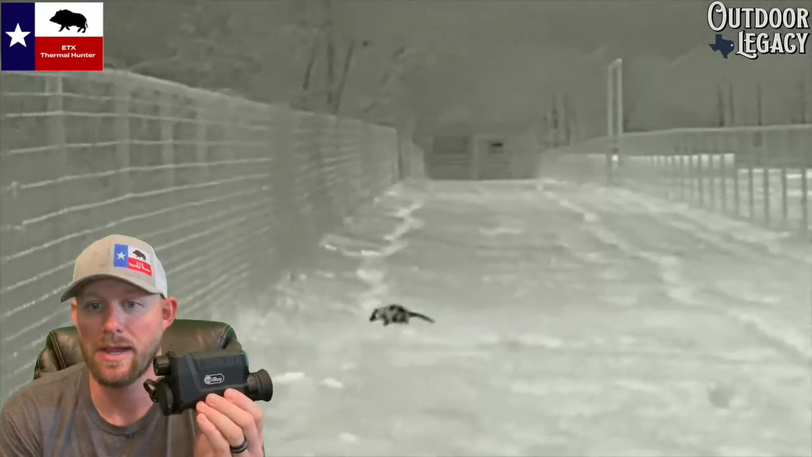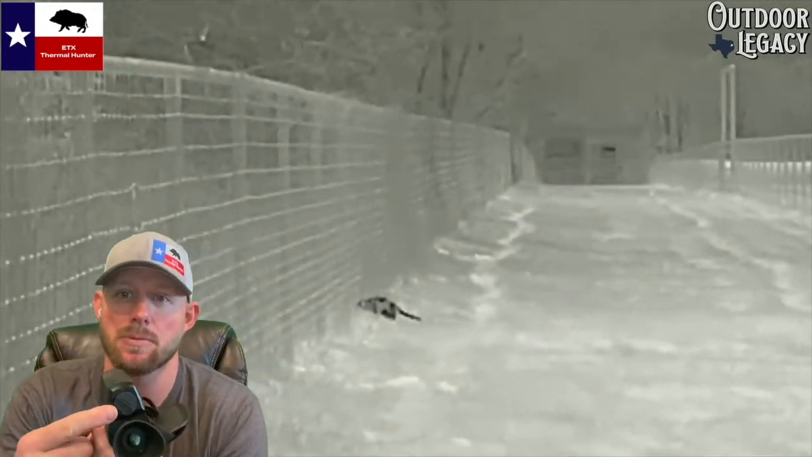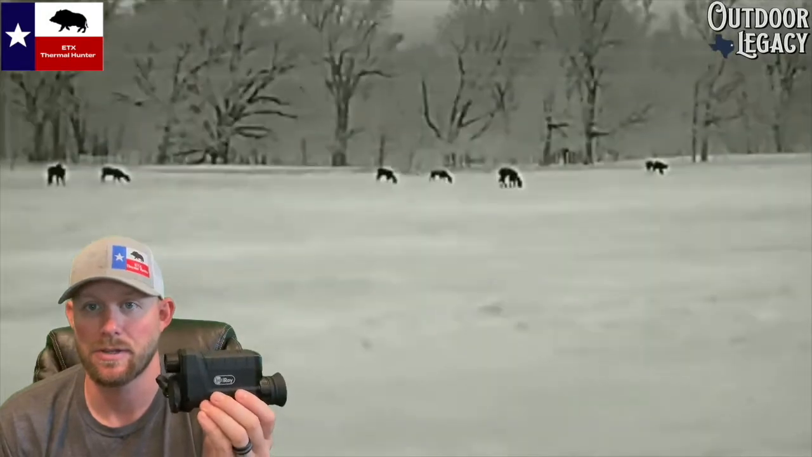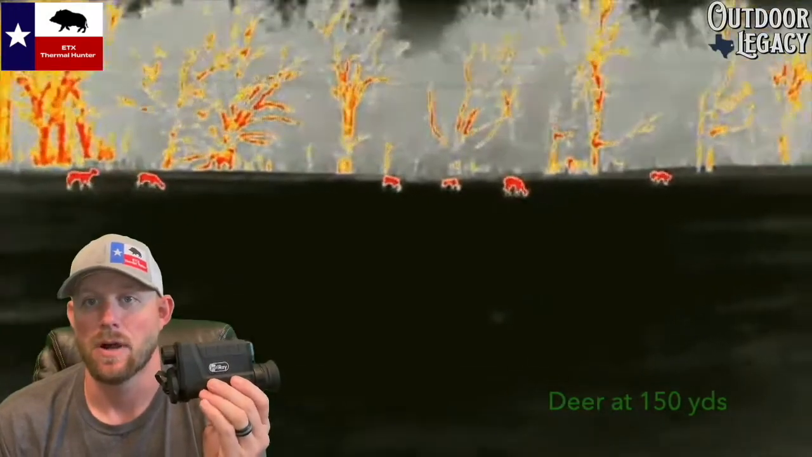It comes with a removable, rechargeable battery. It's proprietary for this device from InfiRay. You can also buy an extra one. They're $99. So that's a really good thing that you can have. A removable rechargeable battery. Doesn't run off CR123s. You can also run it off of a power pack through the USB-C port on the front.